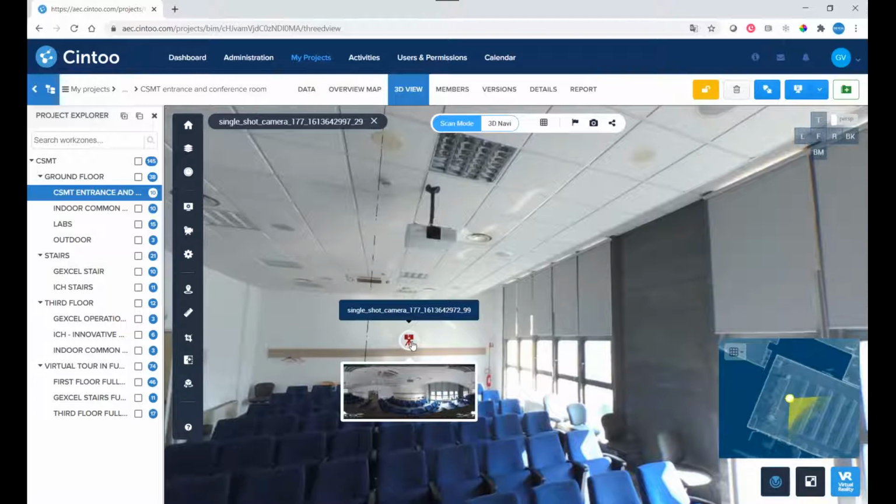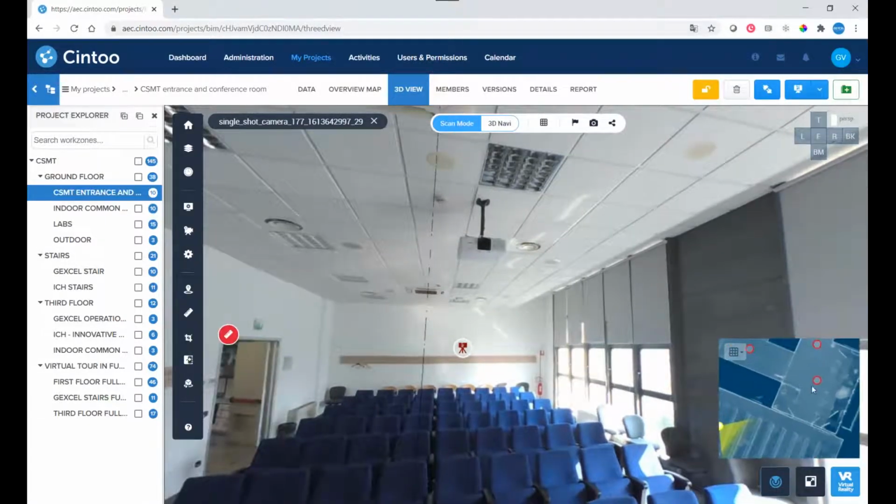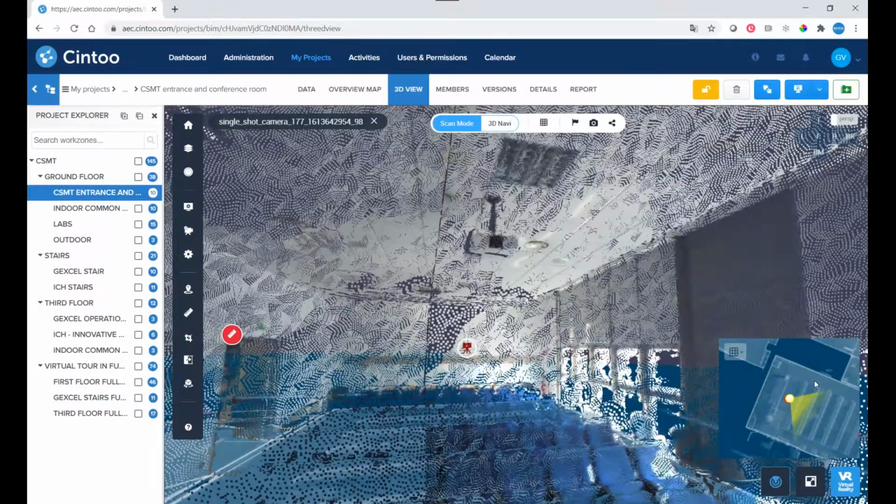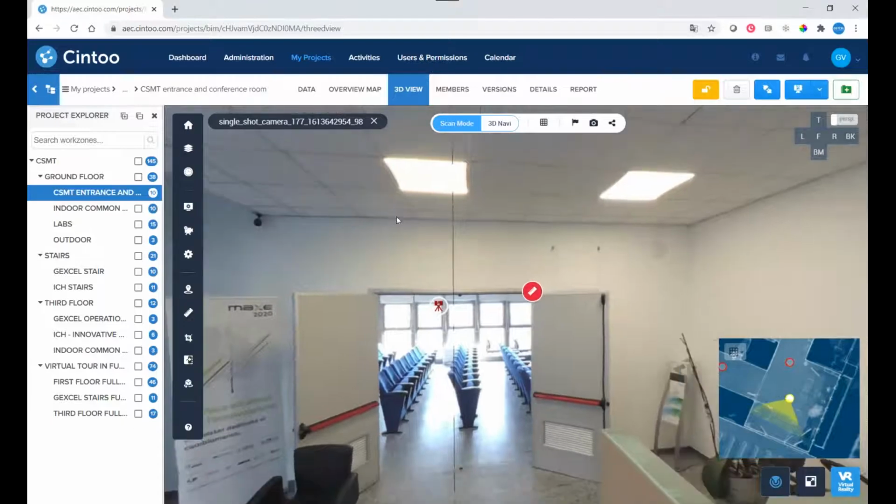And so HERON's projects are actually the only ones that can be visualized, navigated, and investigated in a non-proprietary platform. So in this way, I can jump from one area to the other, like, for example, in this way.